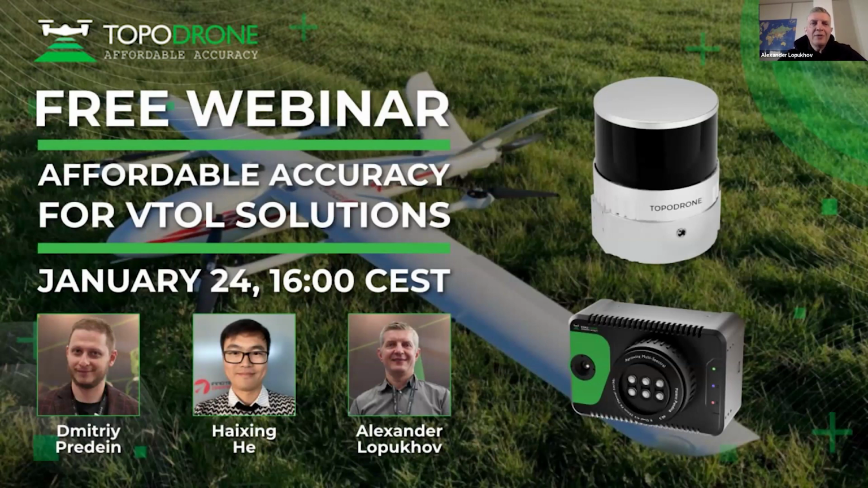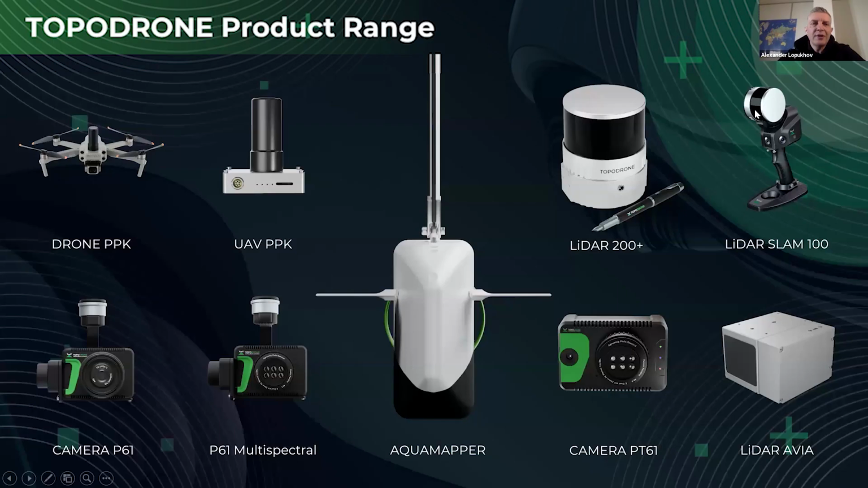So our event, we gathered according to our new achievement, which we did with INNOTECH company. But let me shortly introduce the solution which we have right now in our hands. First of all, it's PPK kits for drone and UAV. You can observe how it looks. It's our new LiDAR model, LiDAR 200. It's the lightest LiDAR on the market.